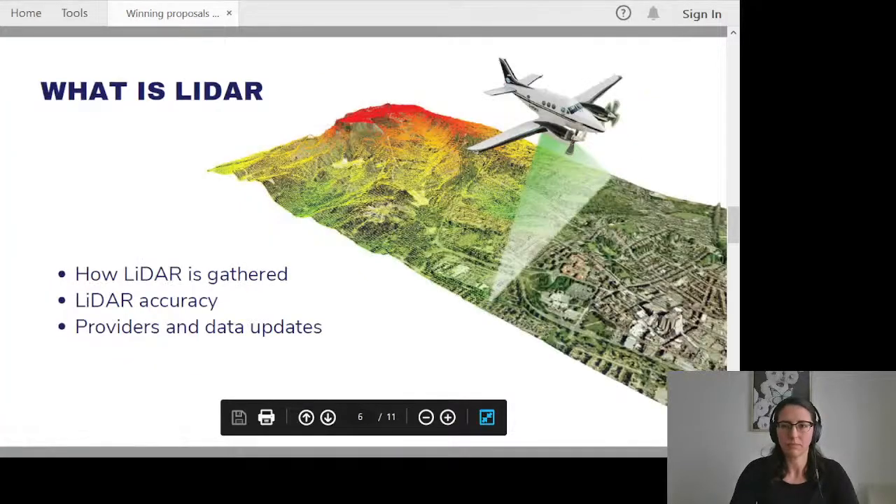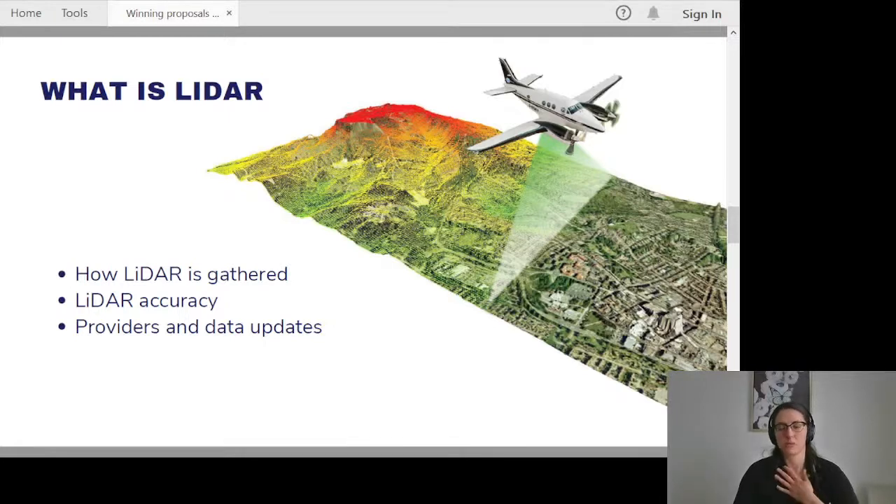So to begin with, what is LiDAR? Airborne LiDAR is collected using planes, GPS, and laser scanners. And if this sounds fancy and high tech, it's because it is, and it's very exciting. It's gathered by planes flying over these very large areas that we'll be discussing today.